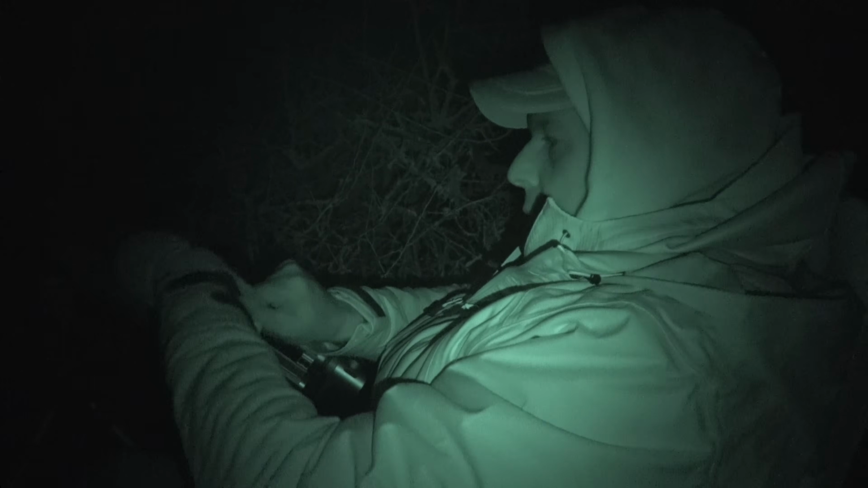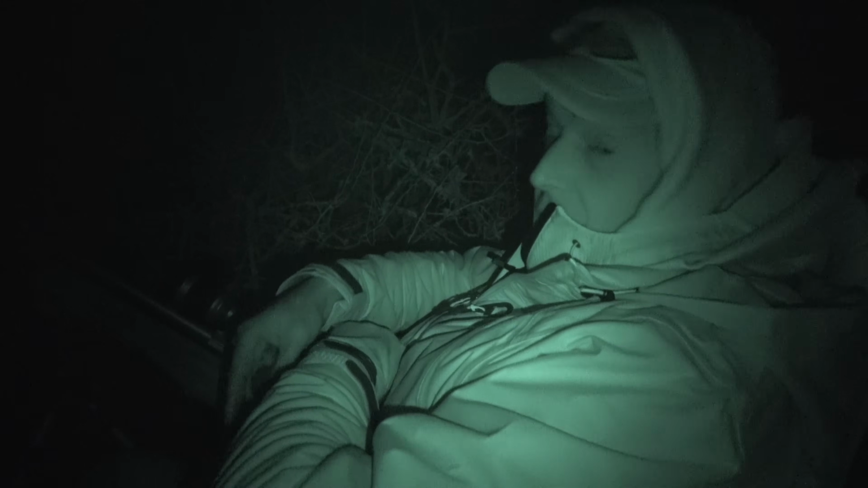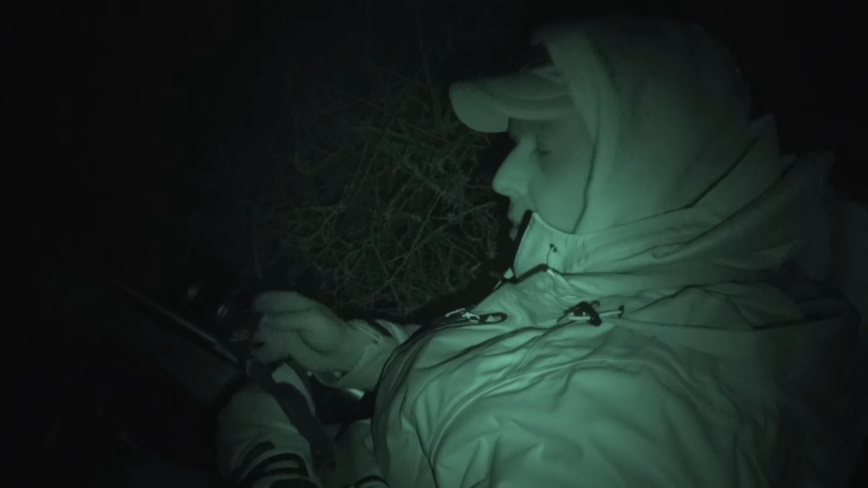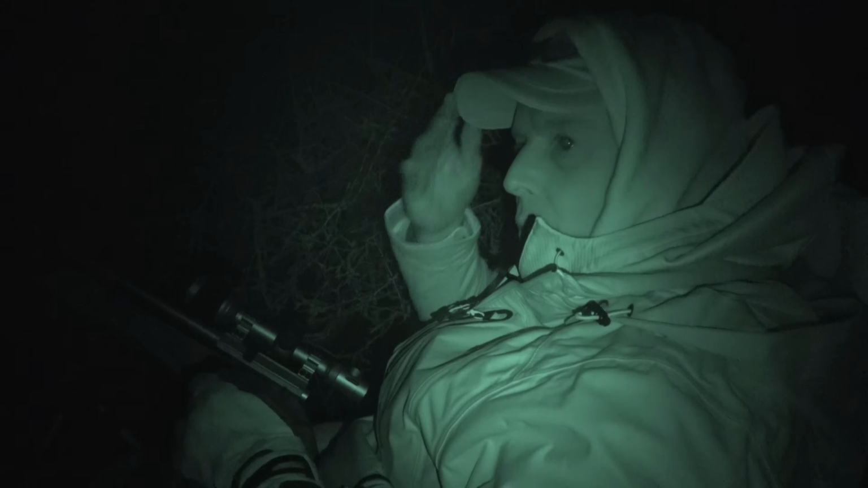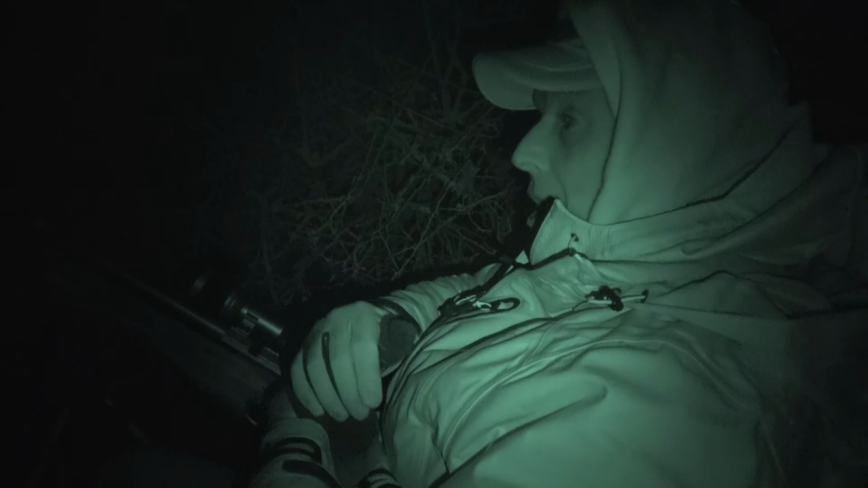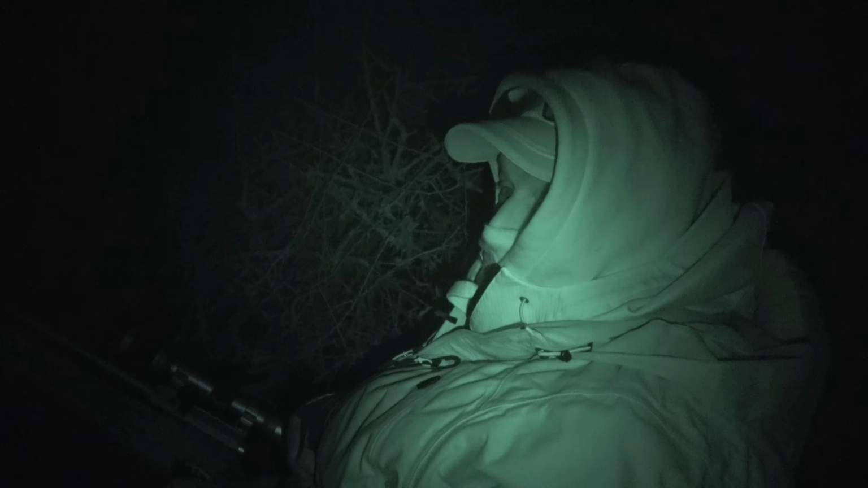So the gloves are going on. It's not cold, I don't need to wear them, but every little helps. When I shoot in the summer, I wear a complete face veil as well. It's like a balaclava, but it's mesh camo. That really helps. So pull the hood up, pull this lid up, see if that makes any difference.